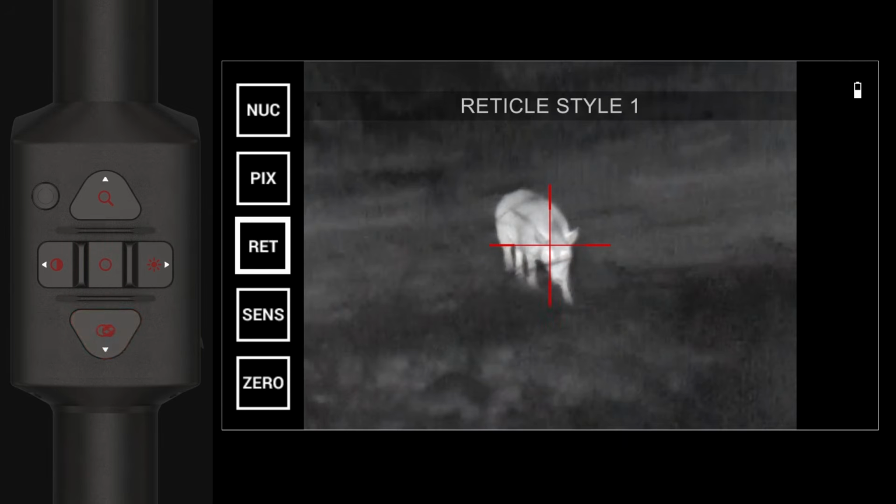Ret. This option allows you to select one of 4 reticles available in the scope. Press the OK button to enter the reticle menu. Once there, use the up and down arrow buttons to select the reticle you like. Press the OK button to save your selection.